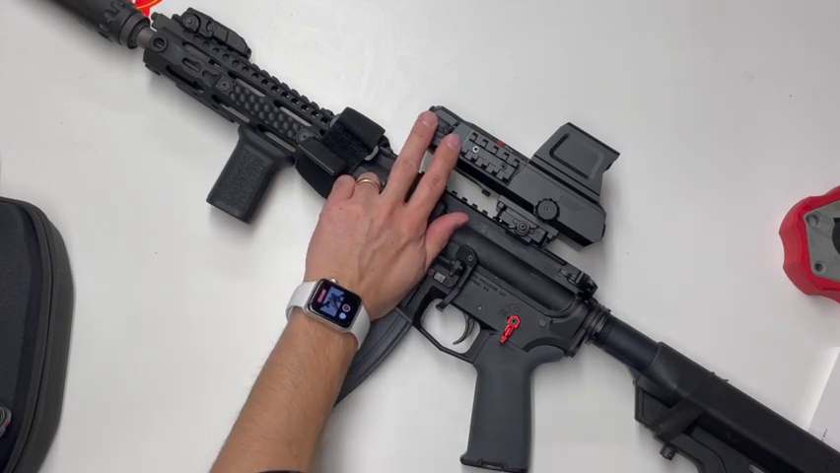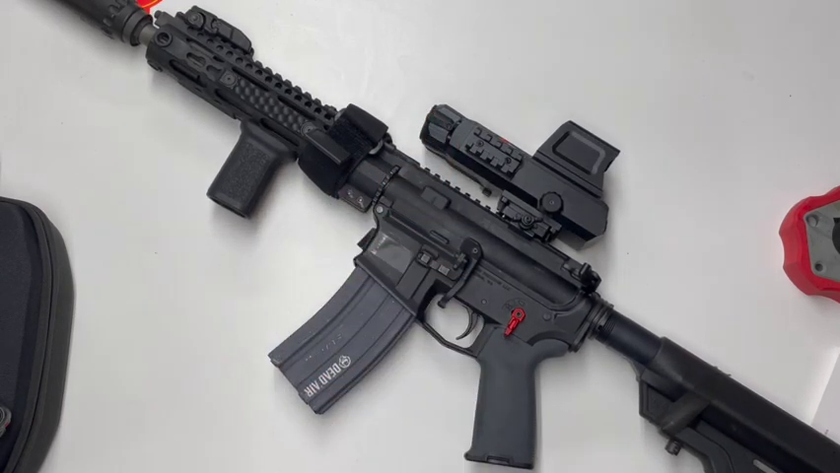The number one thing that I ran into was the thermal itself. If you've never seen thermal, it's pretty cool. It detects heat signatures, detects footprints. Thermal's pretty neat, but you also have to have recognition of what you're looking at.